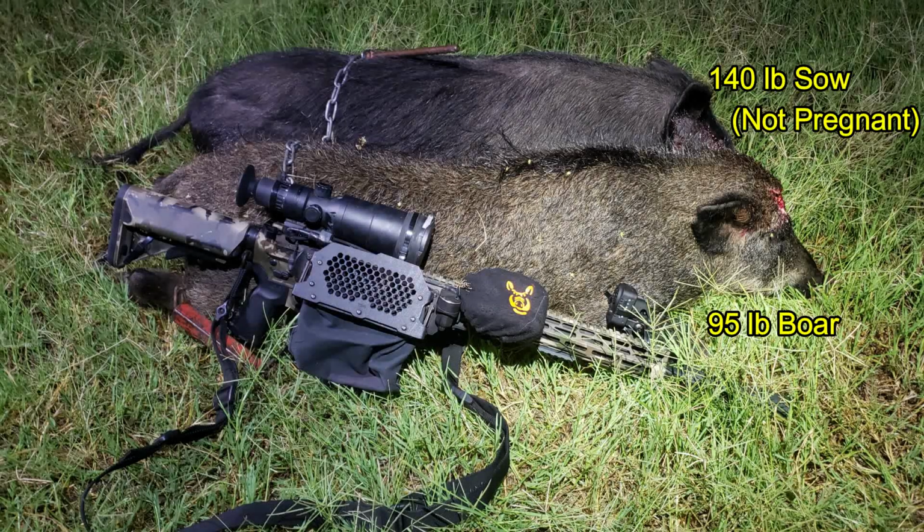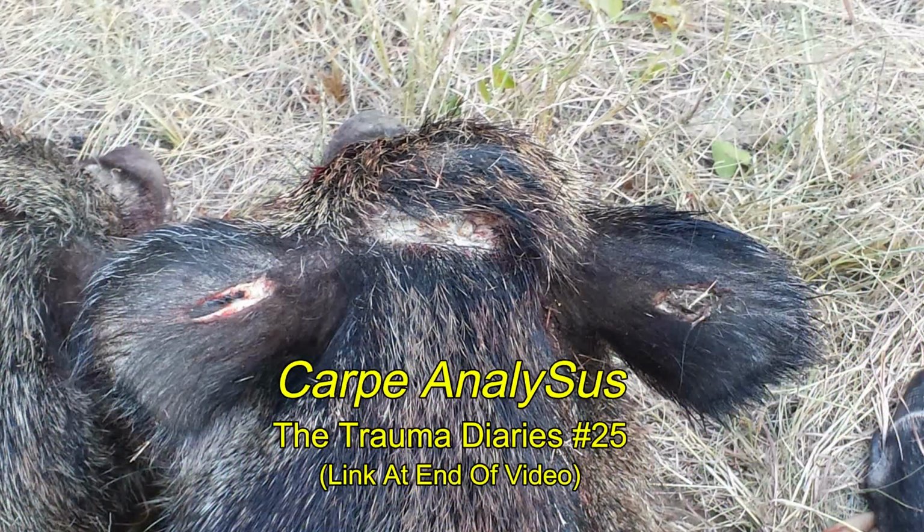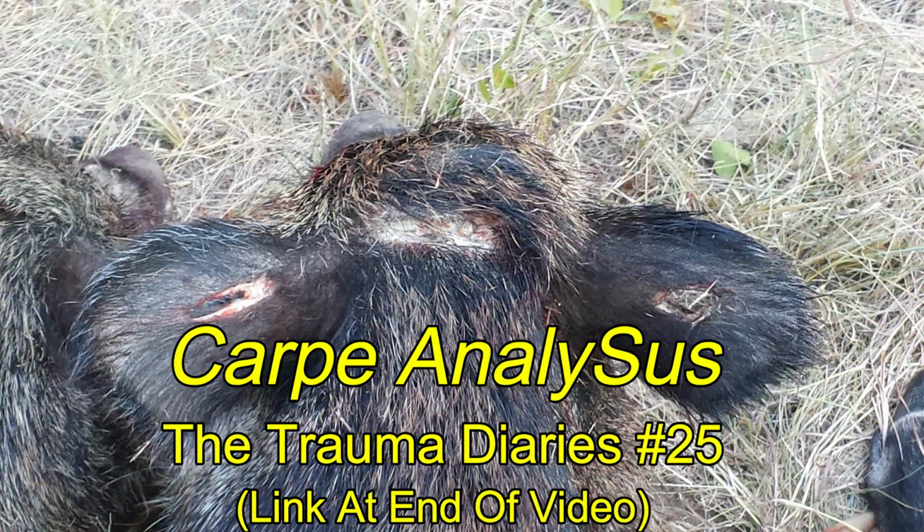I came away with a 140-pound sow and a 95-pound boar. And I did have some time to do some necropsy work on these hogs, and they will be discussed in Carpe Analysis, the Trauma Diaries number 25.